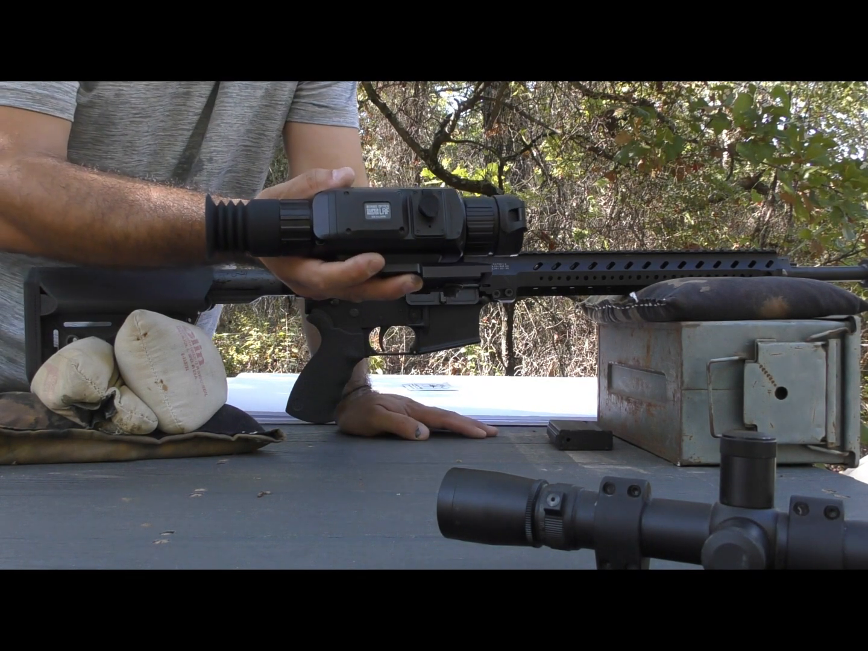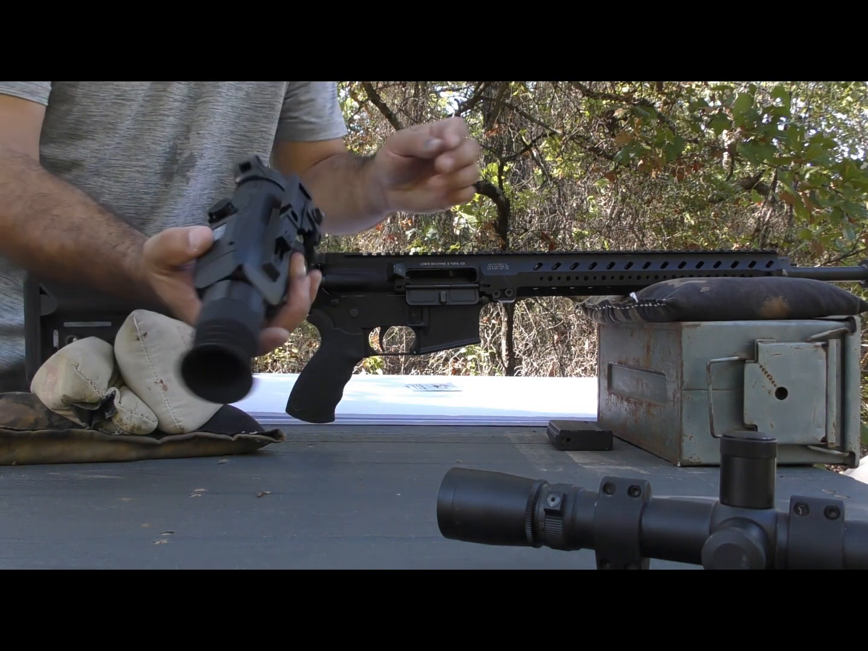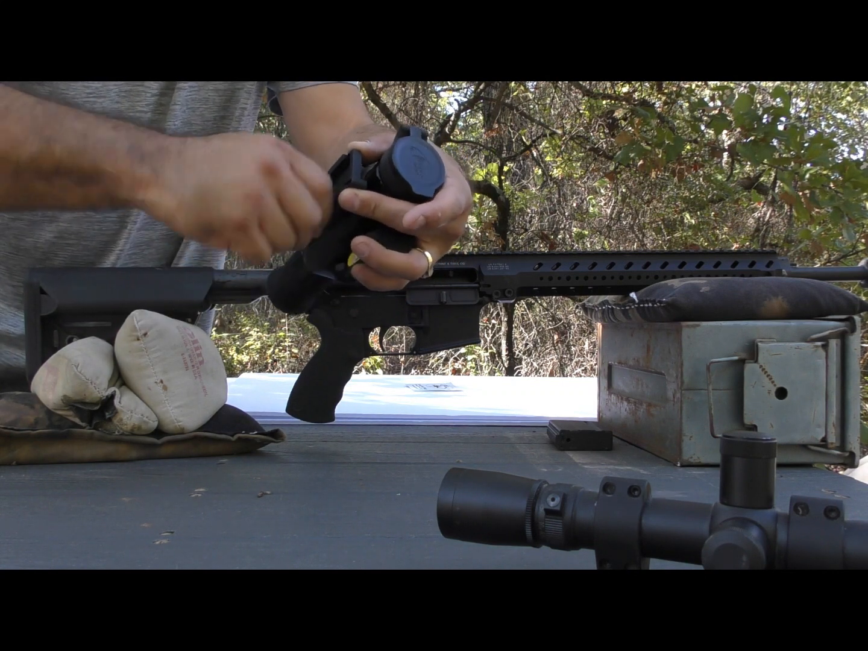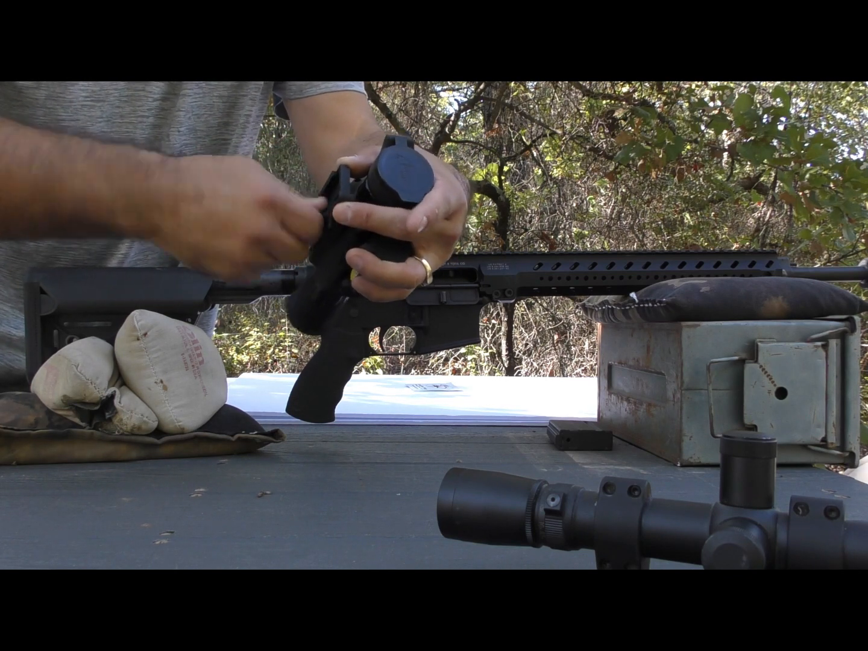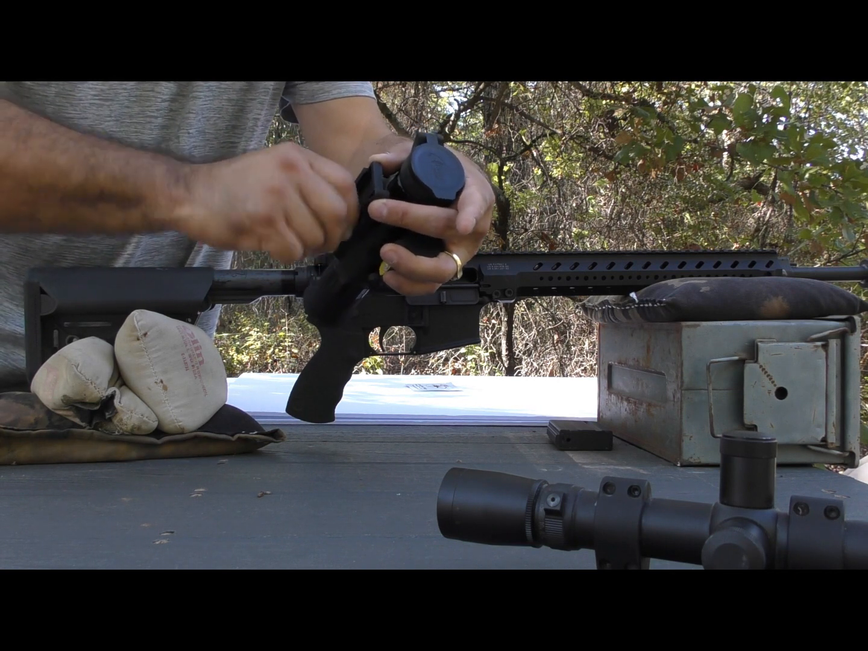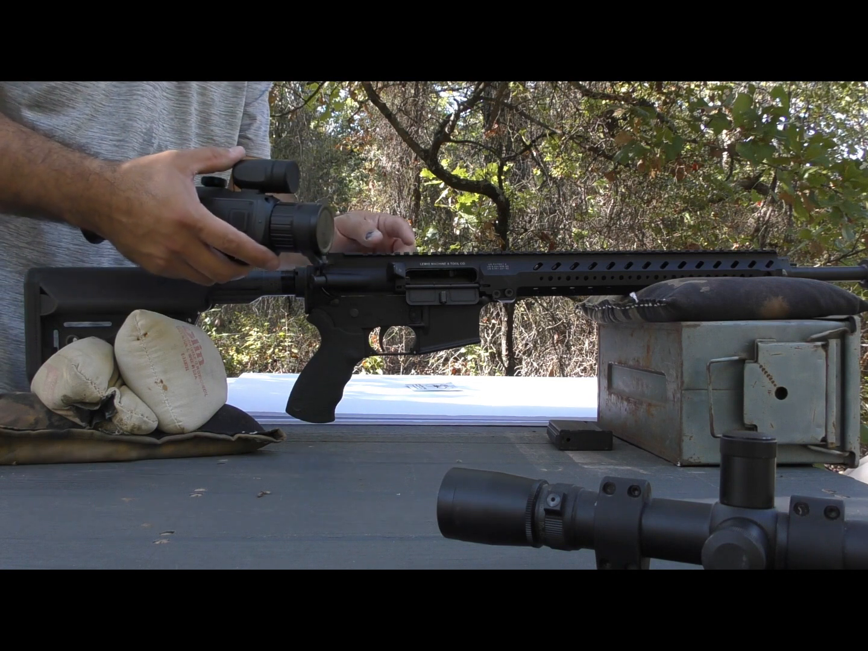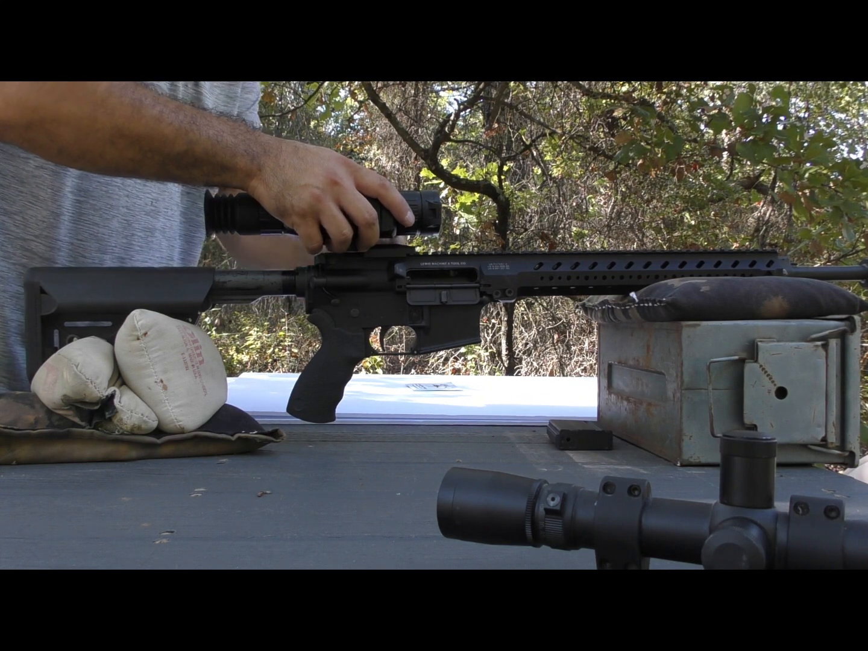The spotlight on the Super Hogster LRF. This one's outfitted with a LaRue toolless mount. So factory fresh, never been mounted before. What I like to do is, since there may be little burrs or little globs of grease in there or whatnot, I just season my mount. So I turn the adjustment screw right and left 3 full revolutions just to work things in. So now I'm at the bottom of the adjustment range. I like to go into the 6th slot on my AR-15s, and it's way too loose.